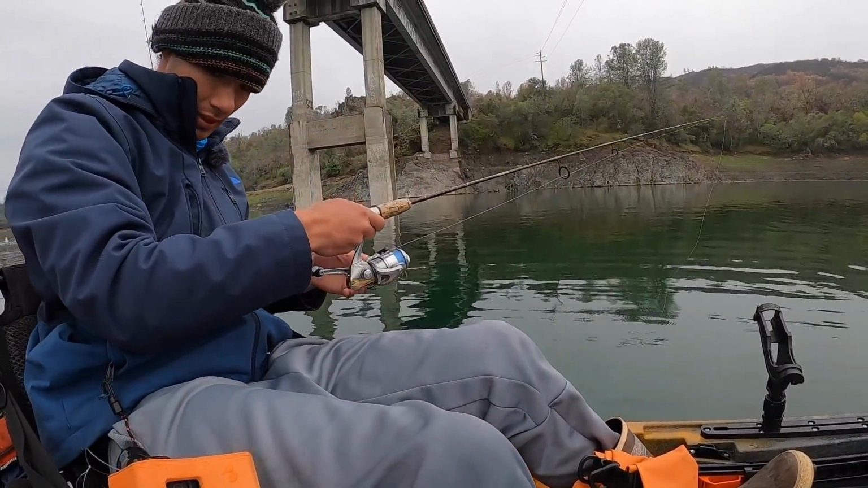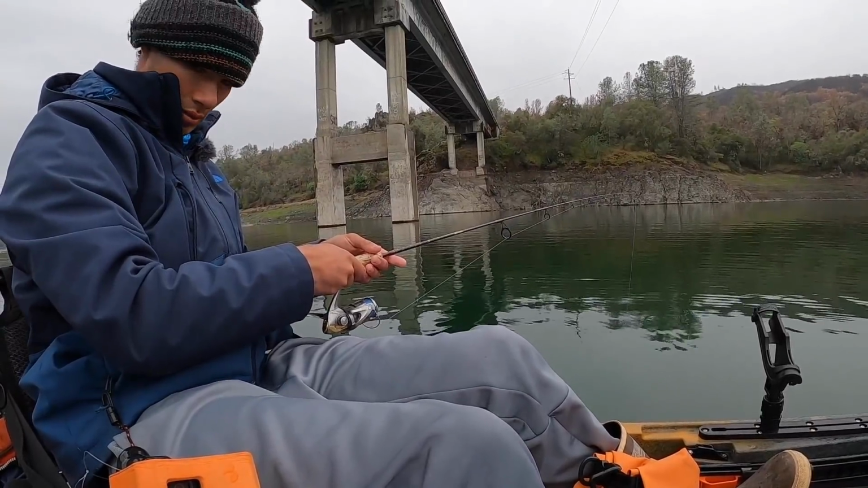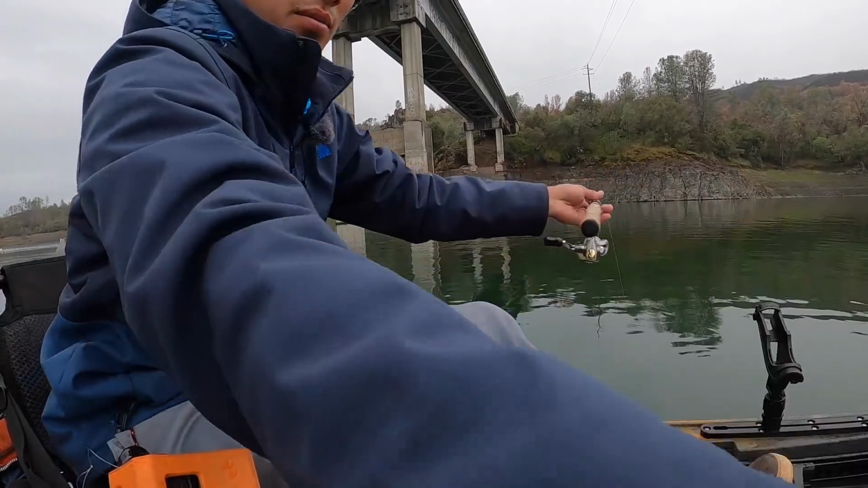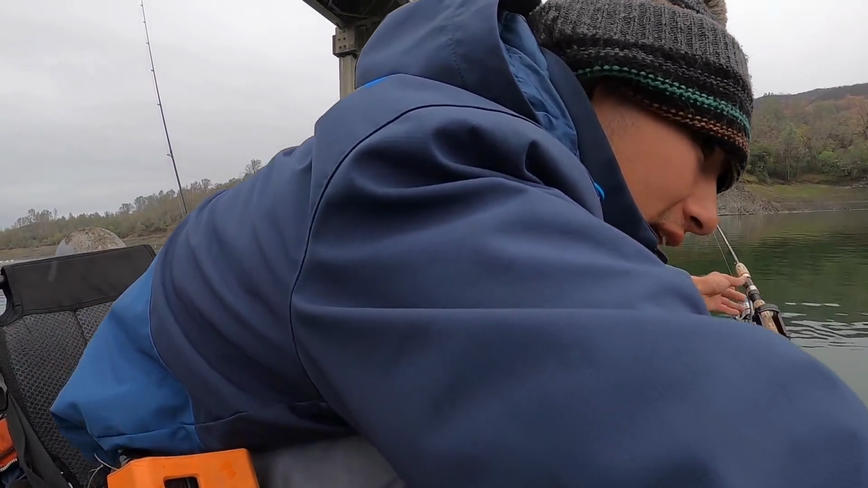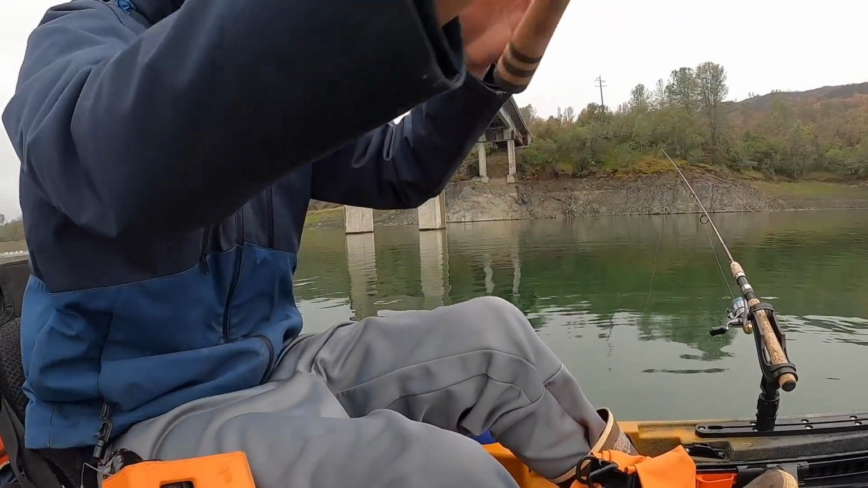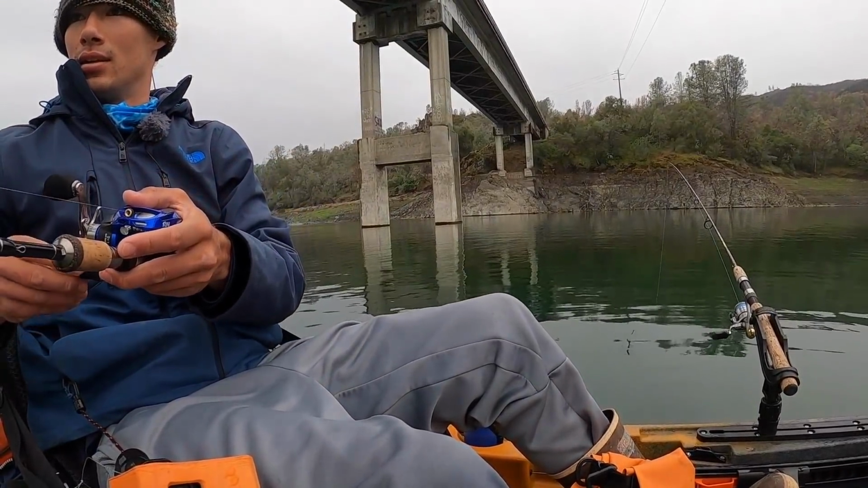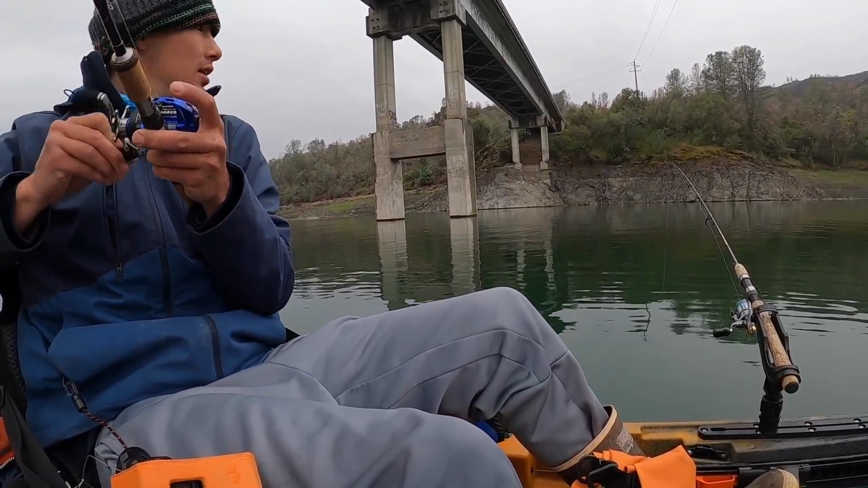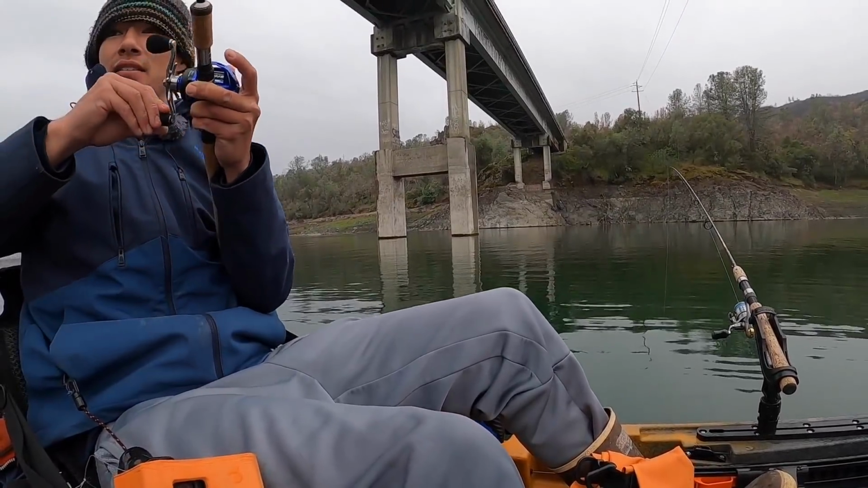Oh, I missed him. Dang it. Oh, this one's getting bit now. Wow, I think they're just going back and forth between rods here. This one on? Oh yeah, fish on. Fish on. Got him.